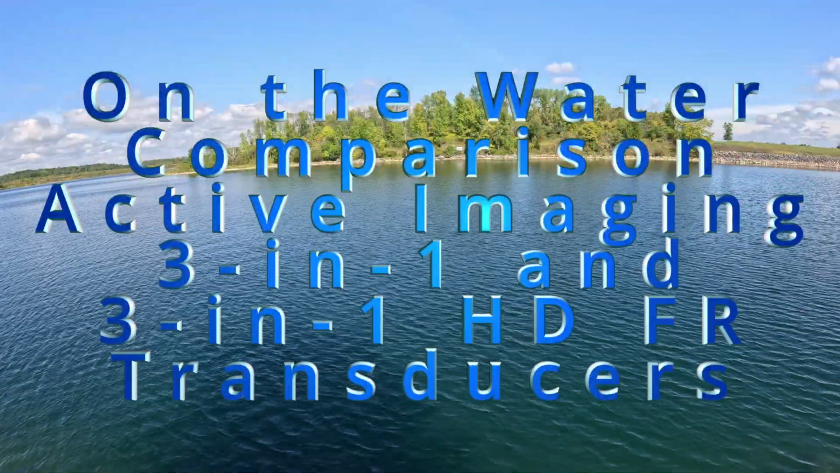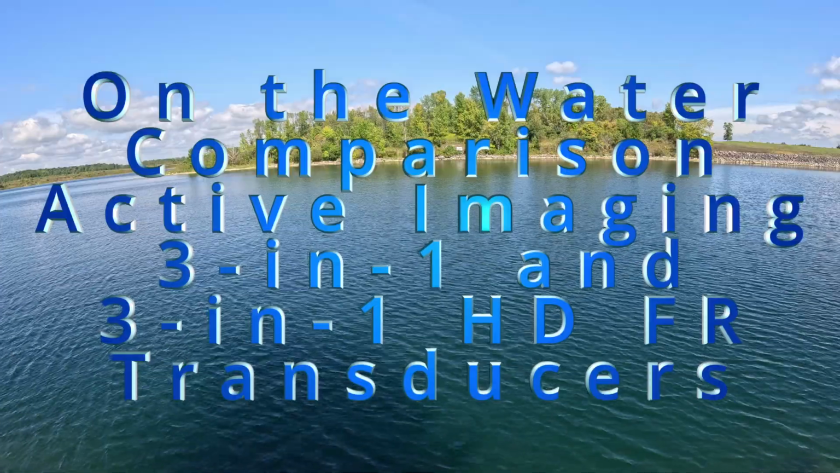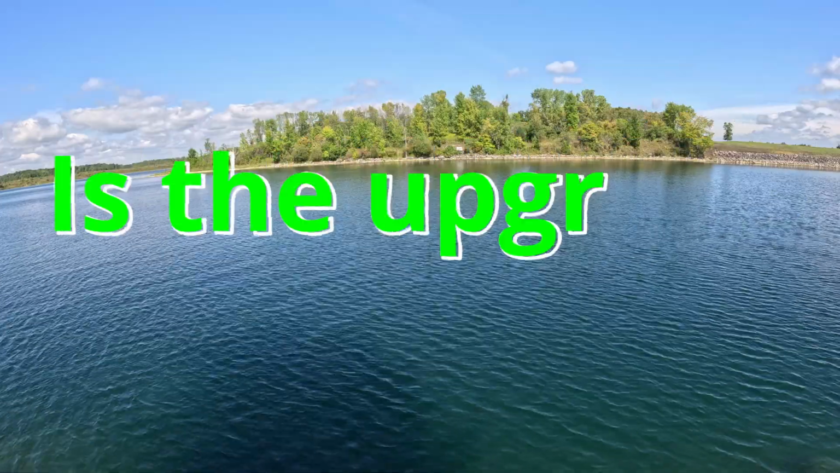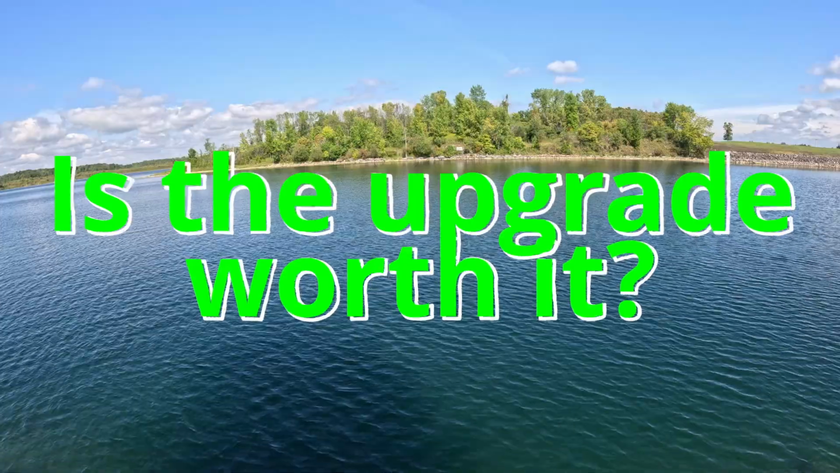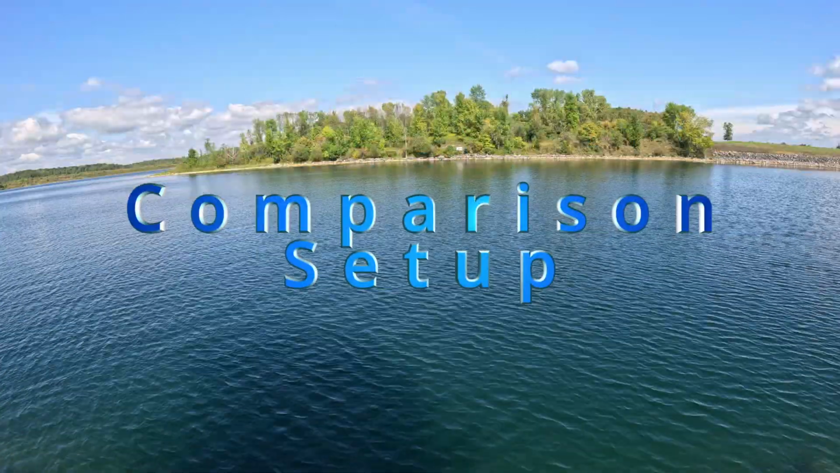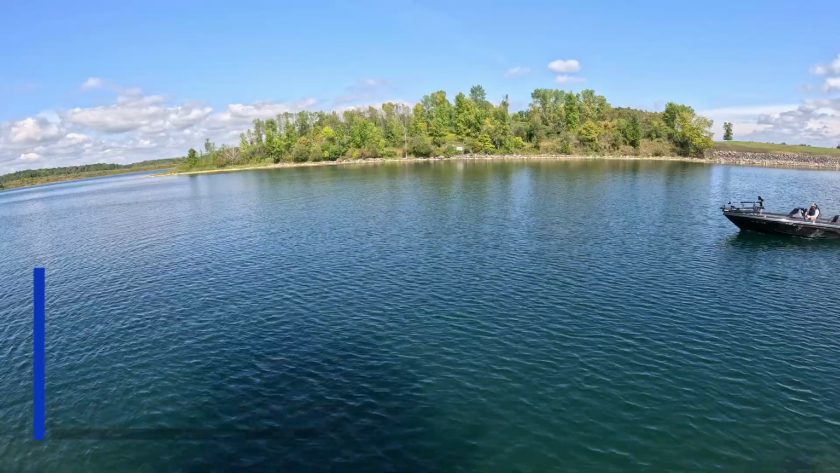Today we're on the St. Lawrence River doing a comparison between the old 3-in-1 transducer and the 3-in-1 high definition, or HD, transducer. What I want to do is give you some idea of whether it's really worth the amount. So here's the setup for what we've got.